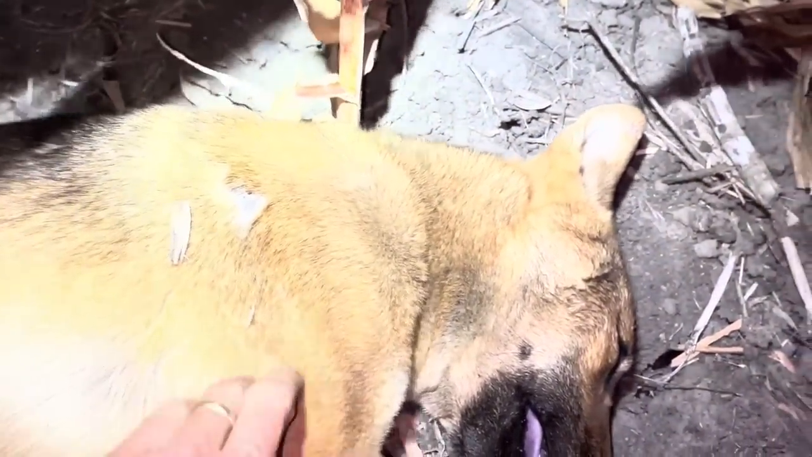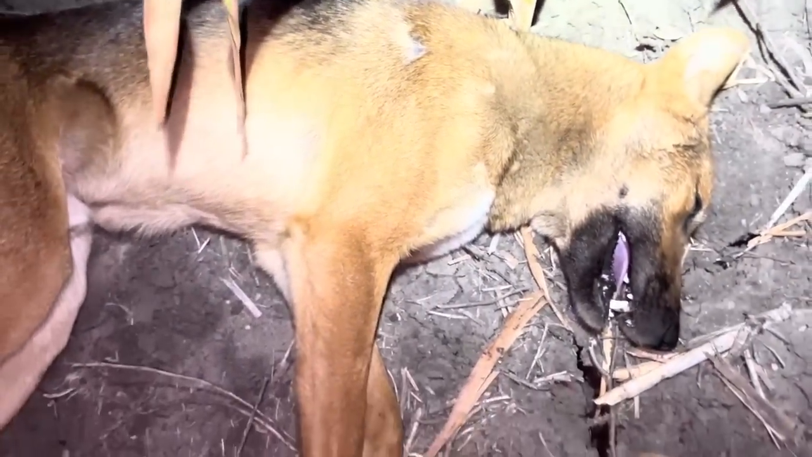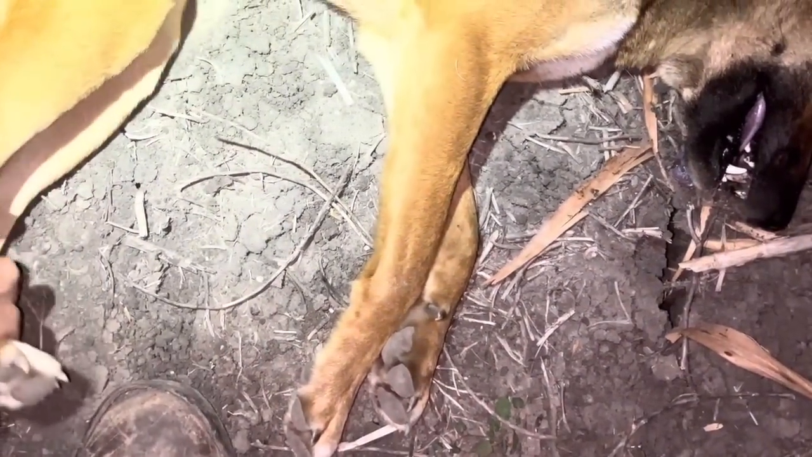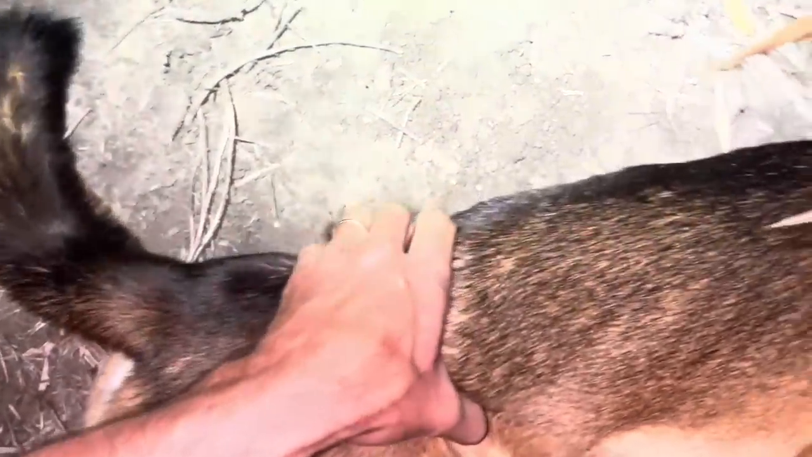Old scab there. Should have been right up the chest somewhere. Not exactly sure, but not a real old dog, but he'll be a few years old. Quite black on this top.